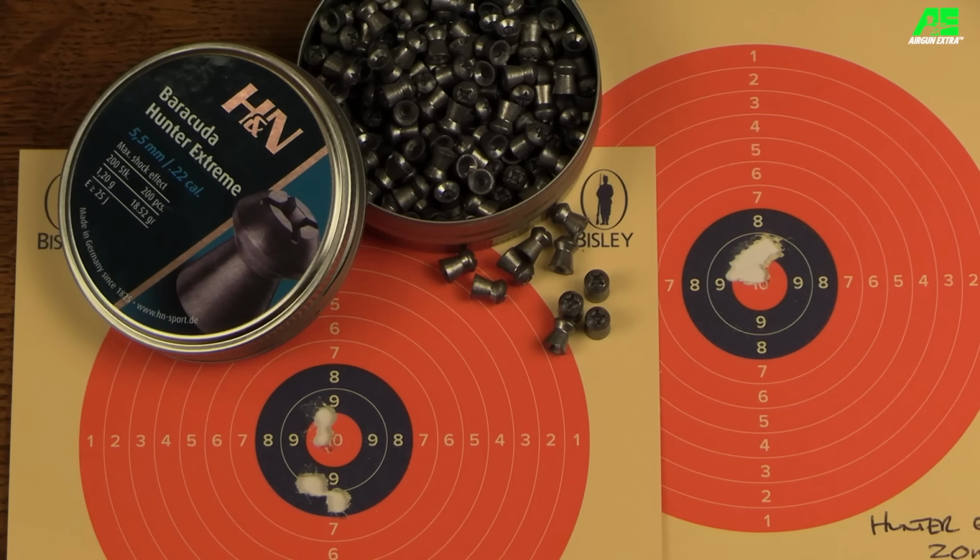However, that comes with the caveat that obviously they only struck plasticine, they didn't hit bone. That could cause significant deformation and expansion. And also, I wouldn't be surprised if they expanded quite a lot more were you to run them at higher speeds through an FAC rated airgun.